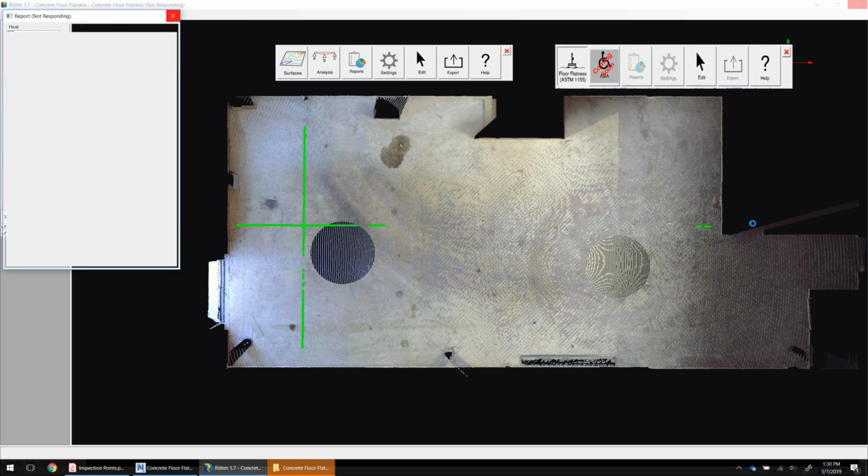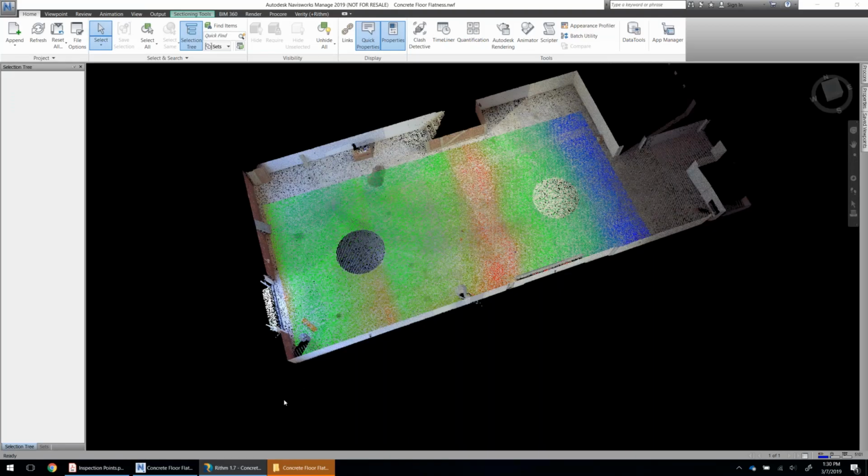So I've picked 2 lines along the floor, along which I'm going to analyze the flatness and the levelness, and then it will analyze the point cloud at every 12-inch increment and produce an elevation profile for the flatness and the levelness of the floor at those intervals.